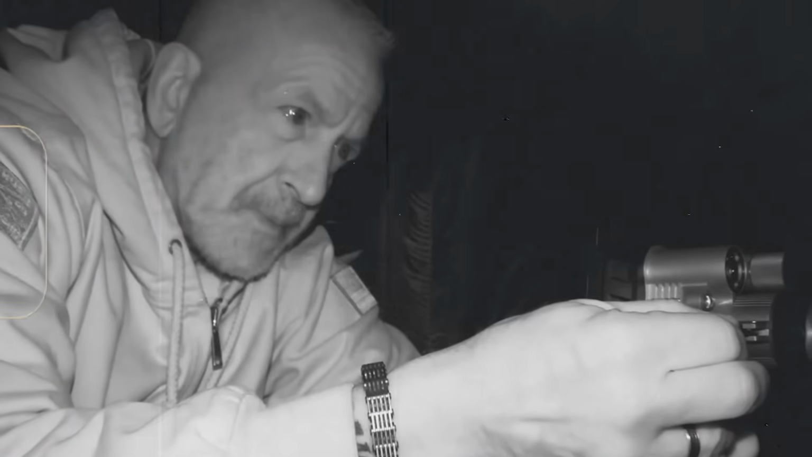Thermal cameras, highly sensitive to even the smallest differences in temperature, are perfect for this task. They have the power to detect the faintest heat signature, enabling the team to spot animals, people, or potentially the elusive creature they've been tracking, Bigfoot. These thermal cameras are not just ordinary devices, they are sophisticated tools designed to peer into the hidden world of the forest, revealing what the naked eye cannot see.